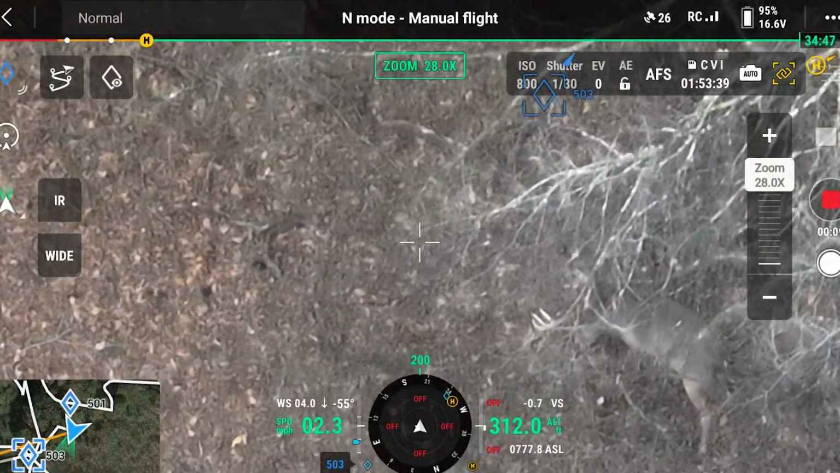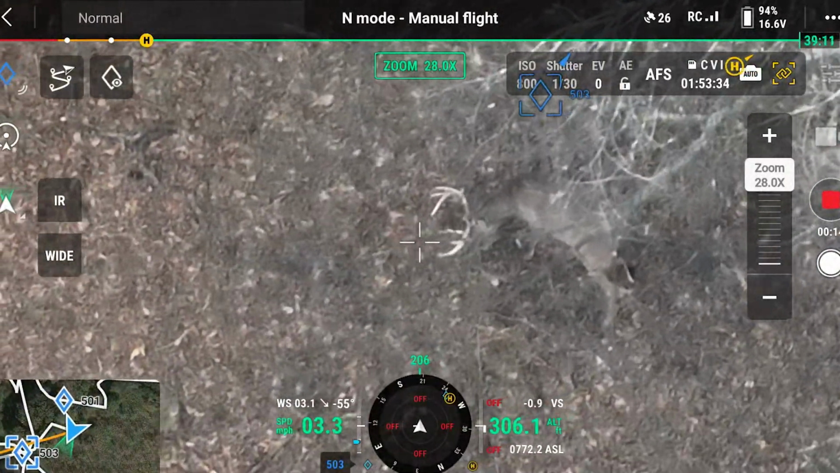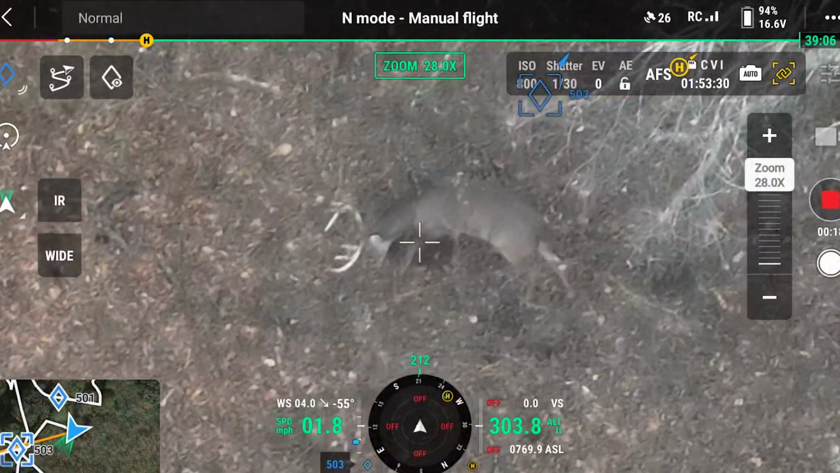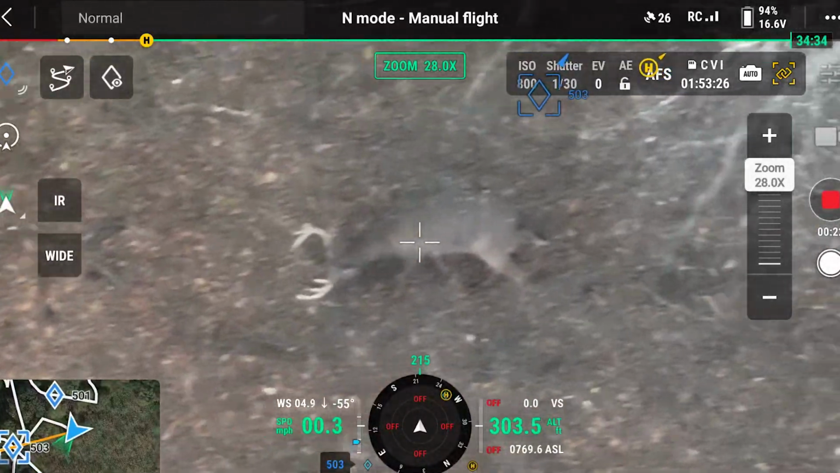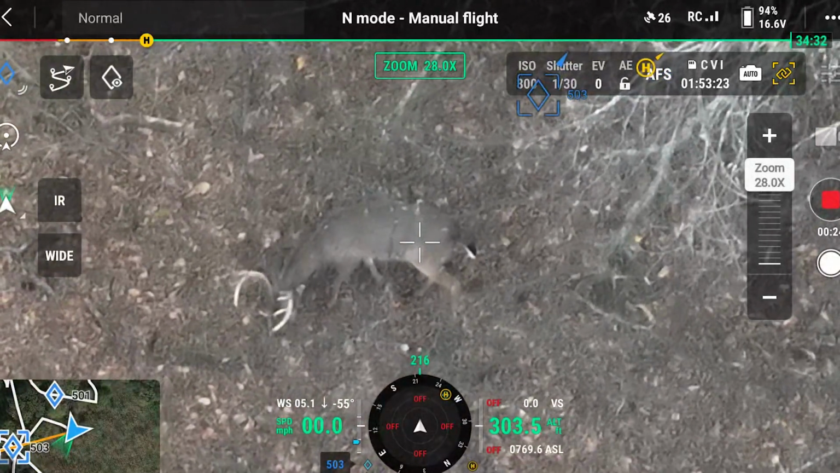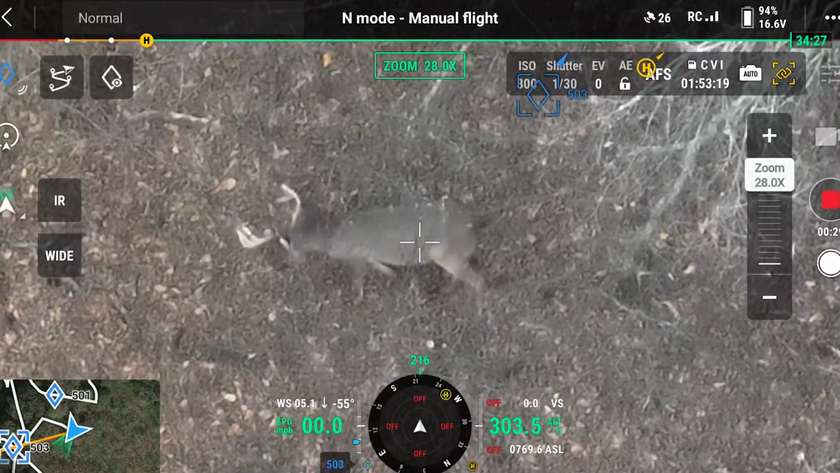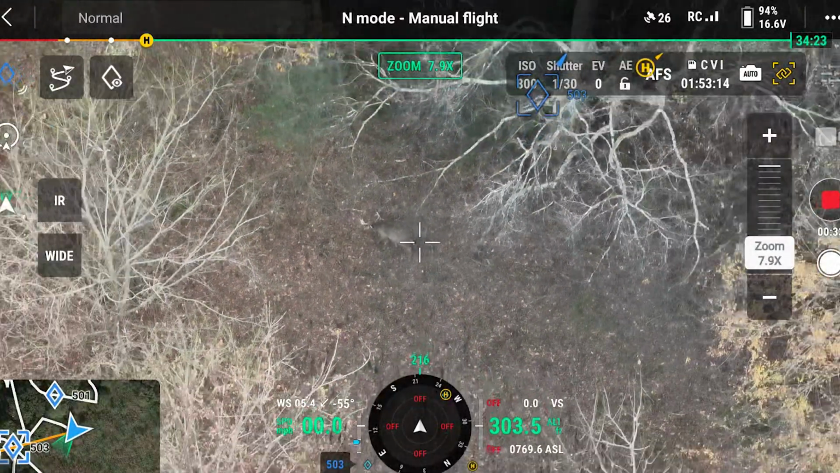So this is obviously what I am here to find. That deer will sell this property. He looks like he's only 8, but he looks pretty nice. I'm waiting to get a good glimpse of his friend.